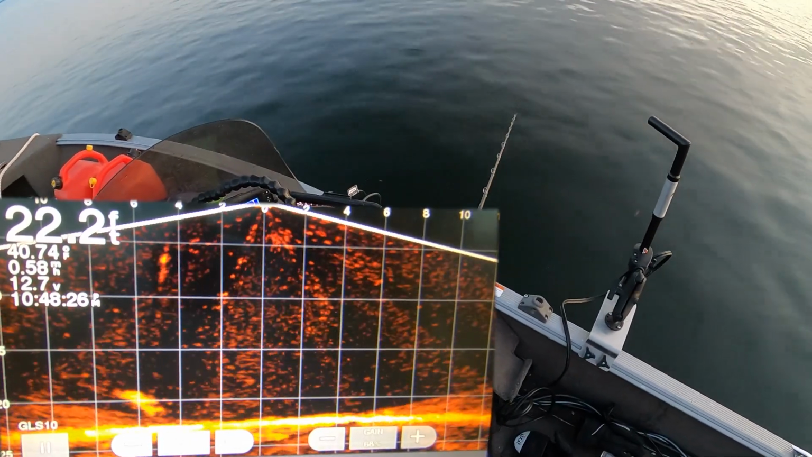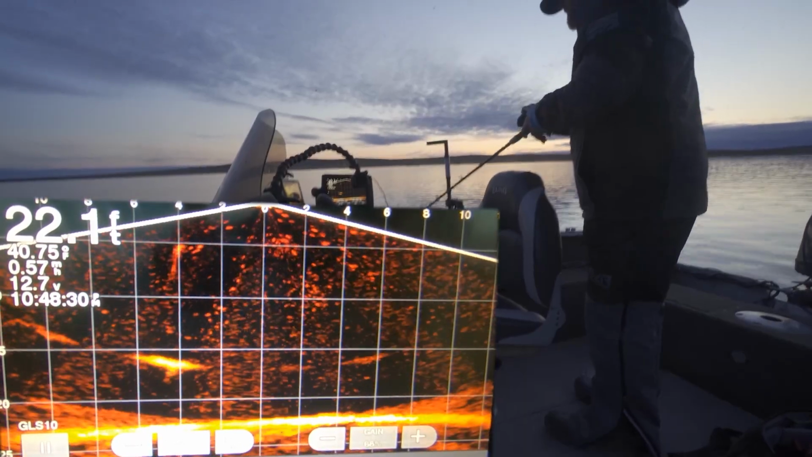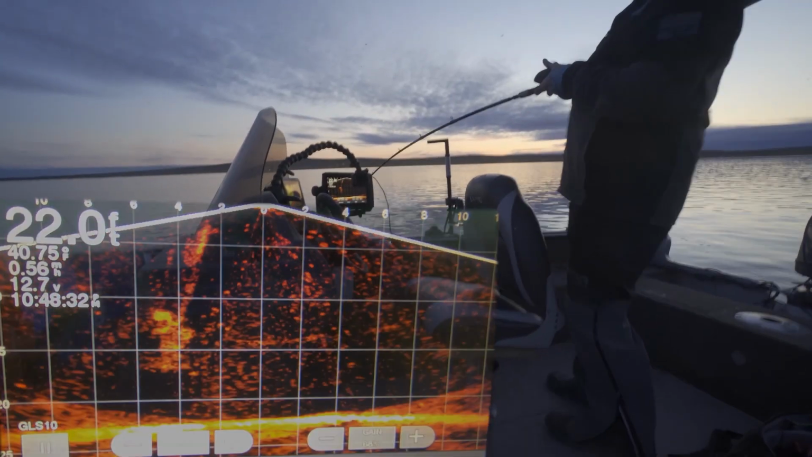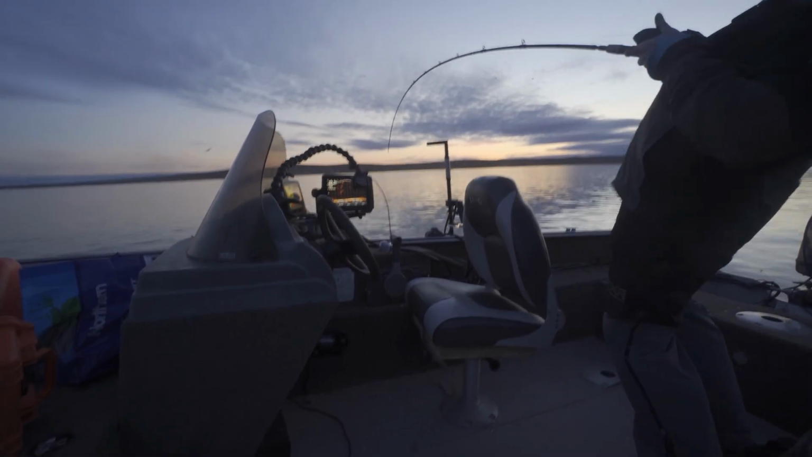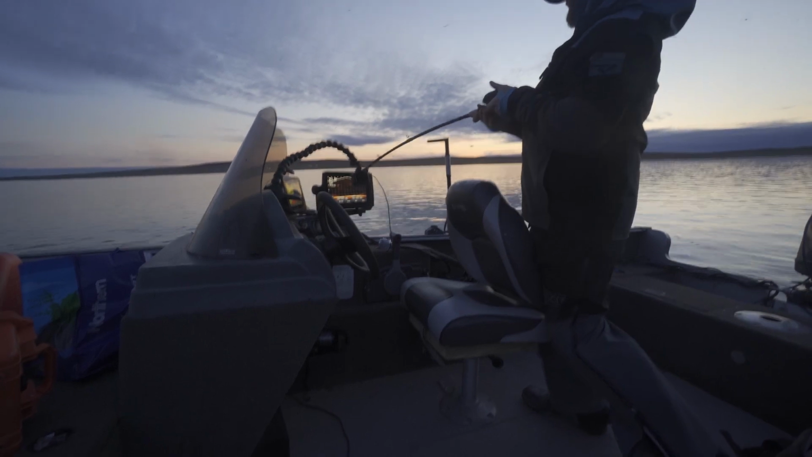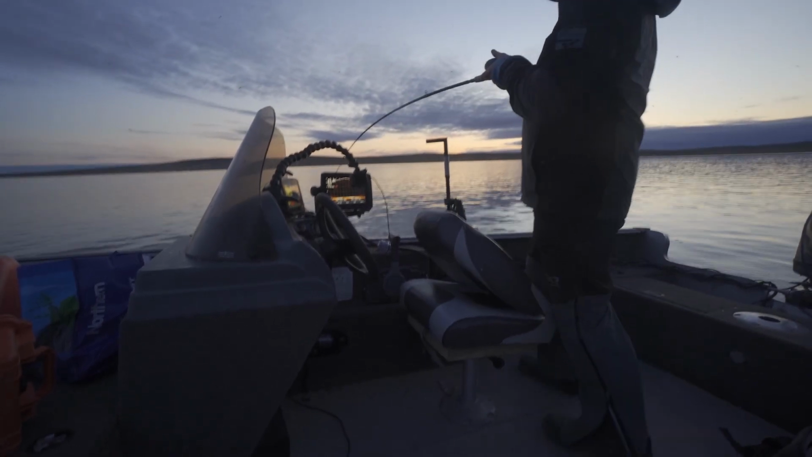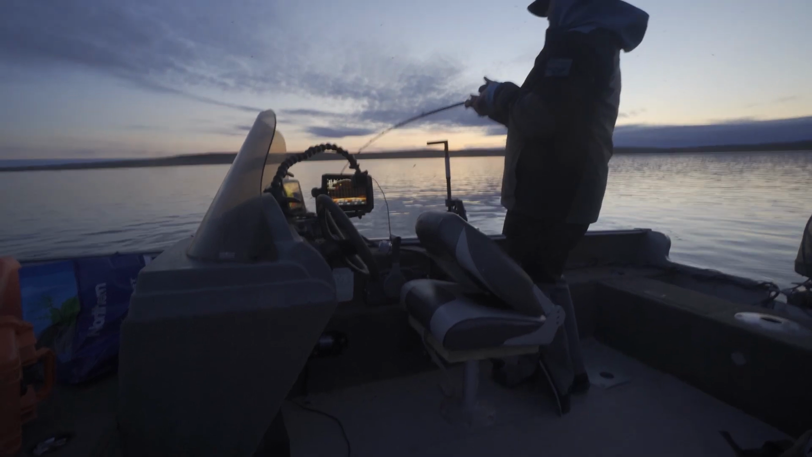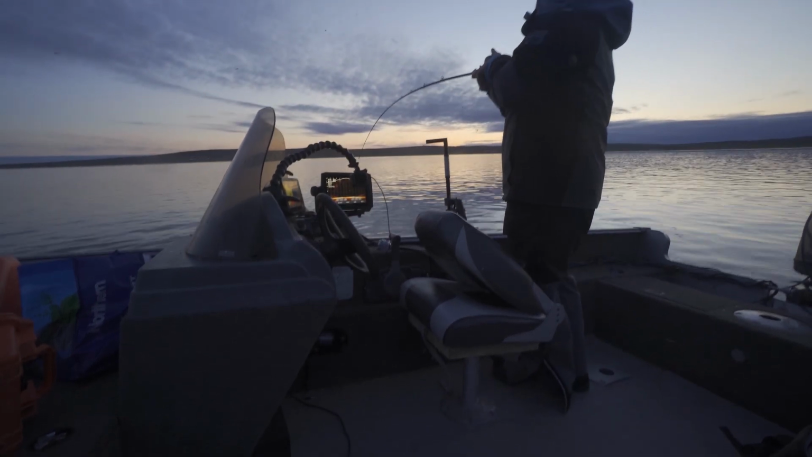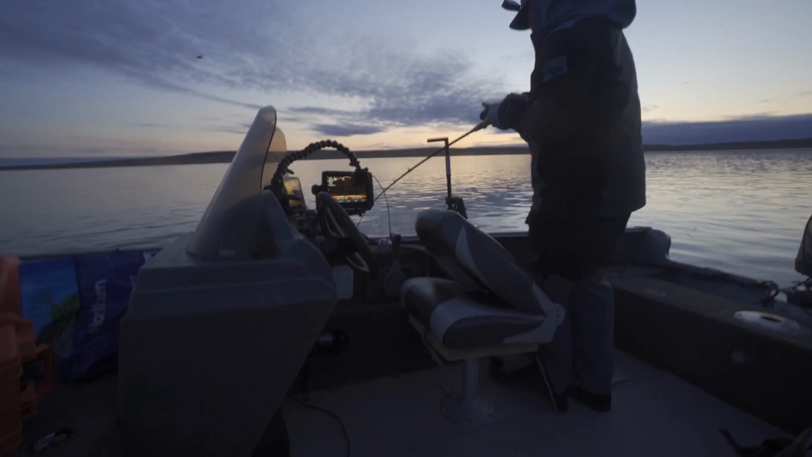Oh, there's a fish. That's a lake trout. Oh, he bumped it. He bumped it. Oh, he's got it. Oh, oh my goodness. Oh, wow. That was insane. Oh my goodness. Oh, that's a decent one too.